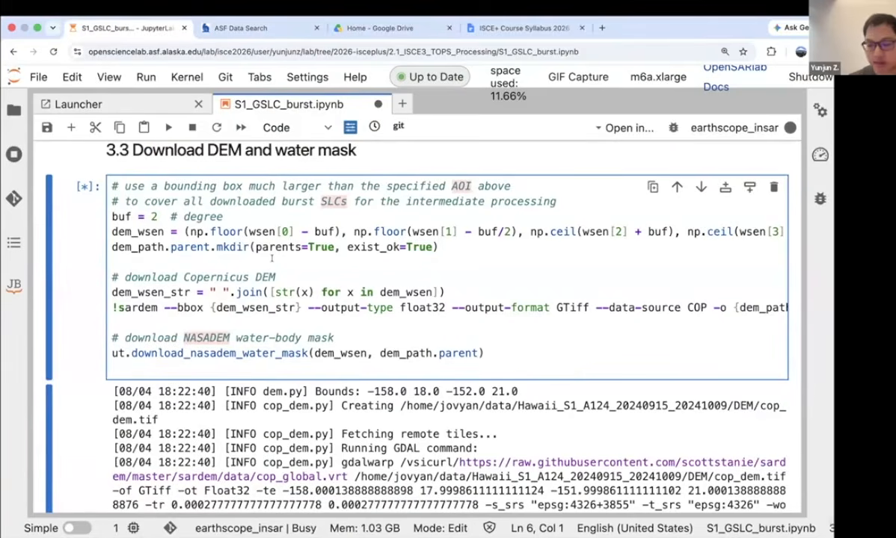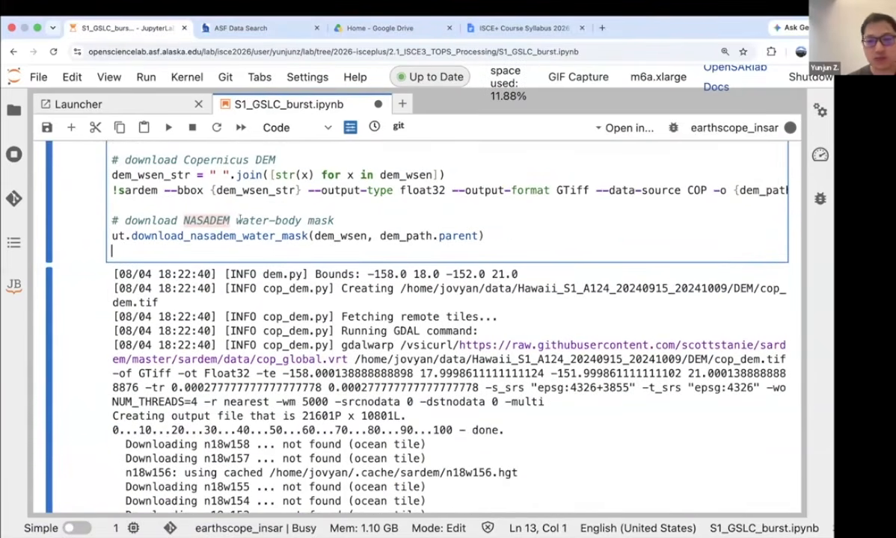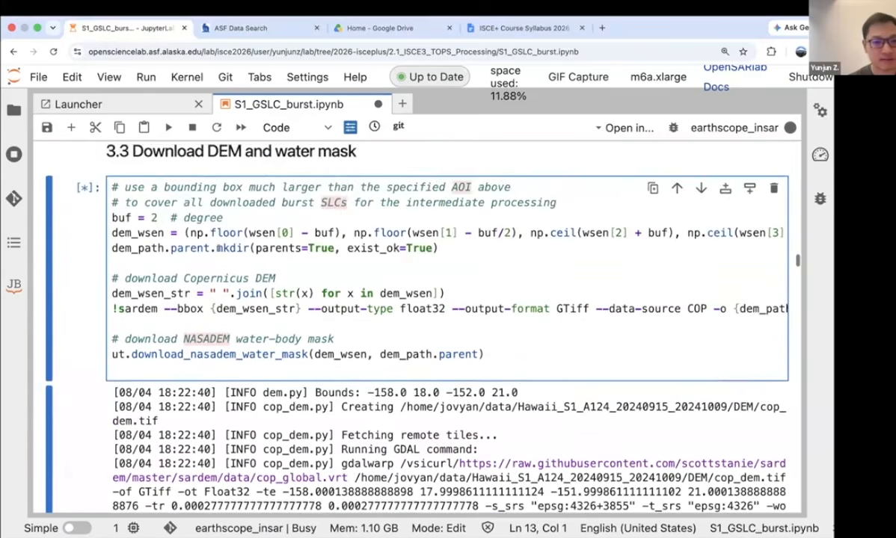This one is downloading the Copernicus DEM, which uses data from TanDEM-X, the German radar satellite, with bistatic interferometry to generate a global high quality DEM, and the ones that we downloaded are the public 30 meter resolution DEMs. We're also downloading a water mask from the NASA DEM, which is the latest version of the SRTM mission data reprocessed with the latest algorithms by NASA. And we're using the water mask from that database.